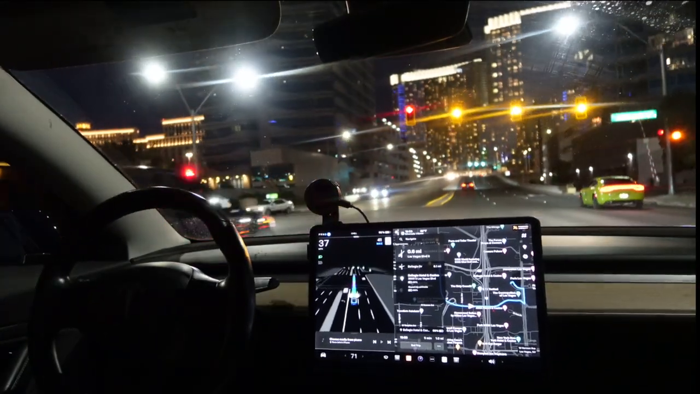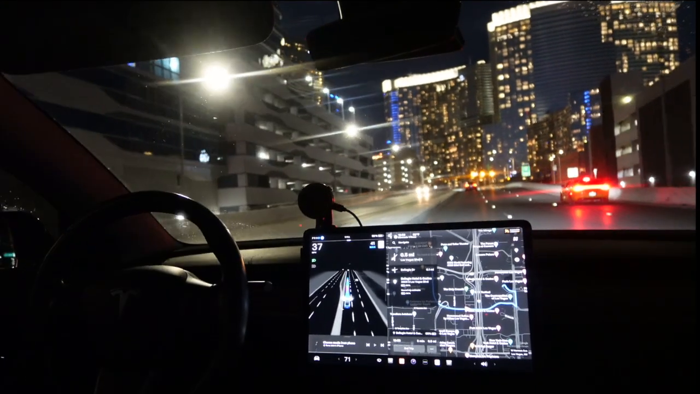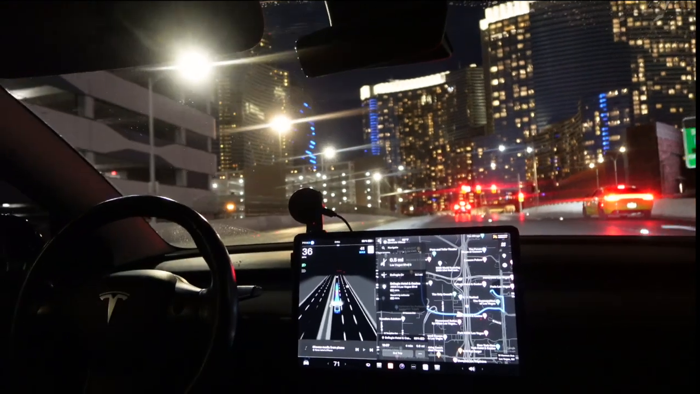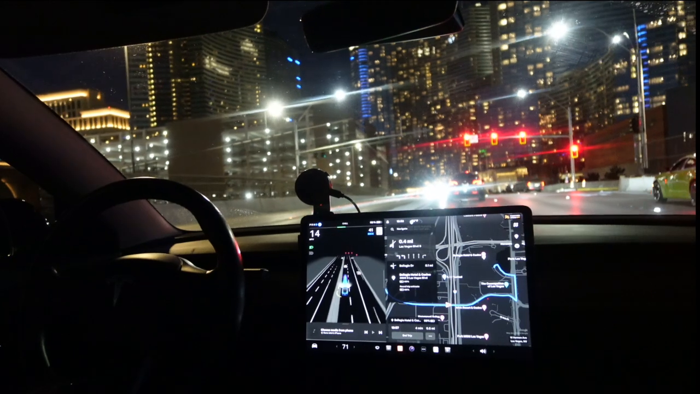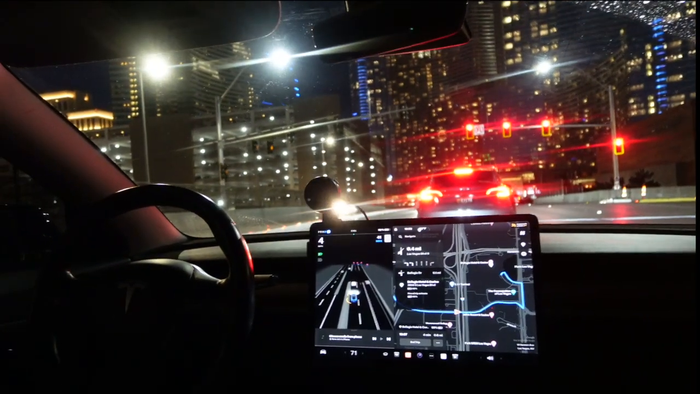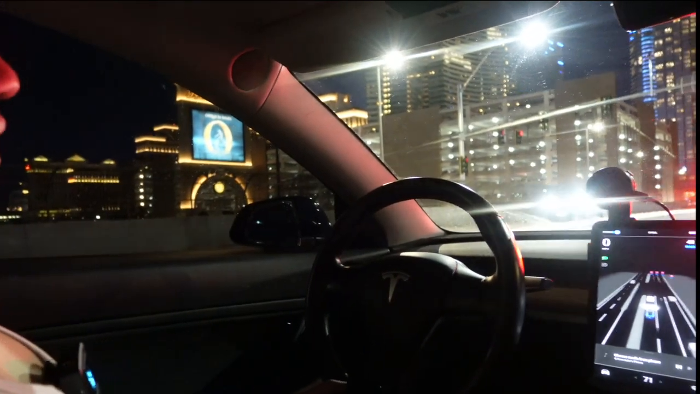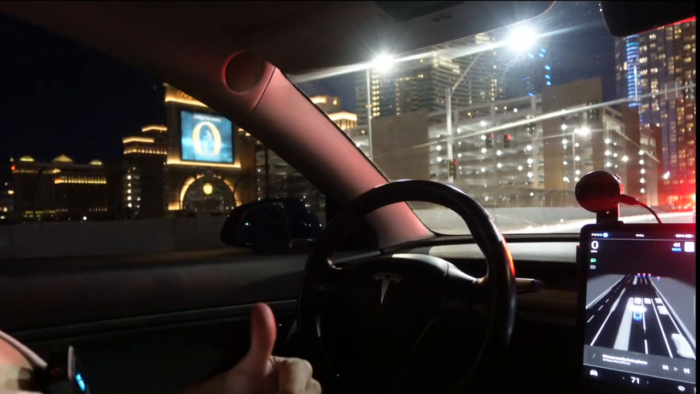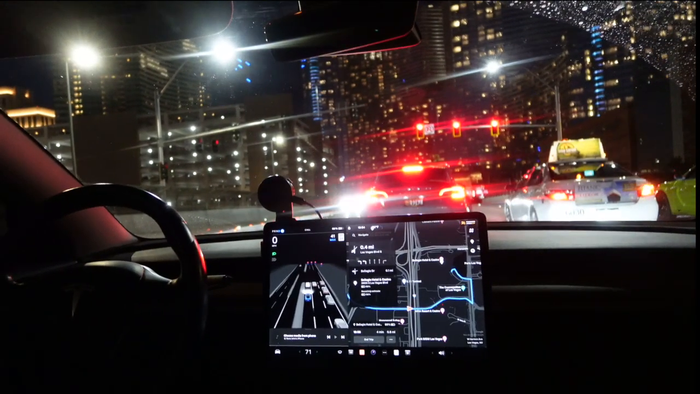I'm gonna give it a little bit of accelerator to run that yellow light. So that's how you deal with orange lights. If you determine you could make it, you go, otherwise the car stops. Look at that view though. That is the Aria. It looks like you're in Gotham City right here. And the Bellagio is right over here. Let me turn this. There's the Bellagio, right there. And we're gonna go back. Center my screen.